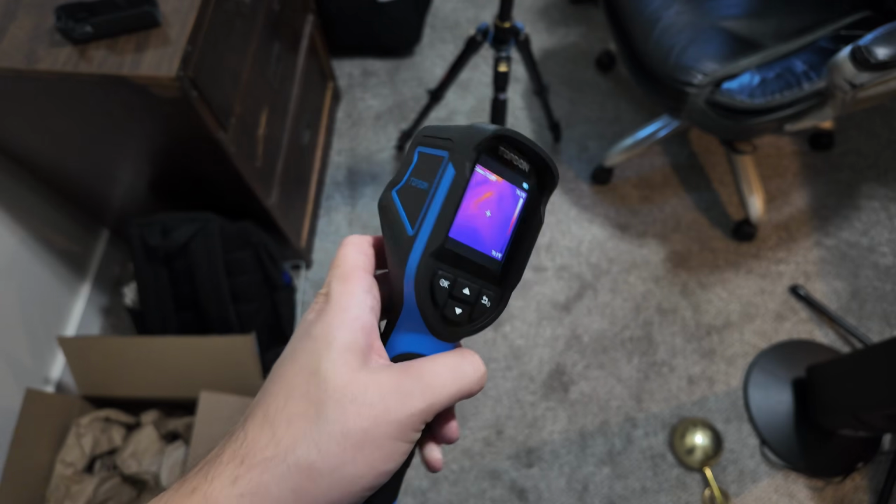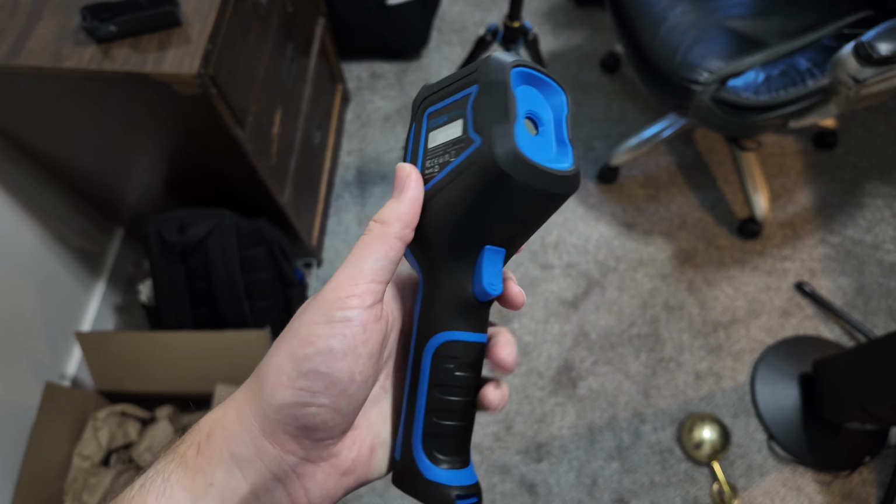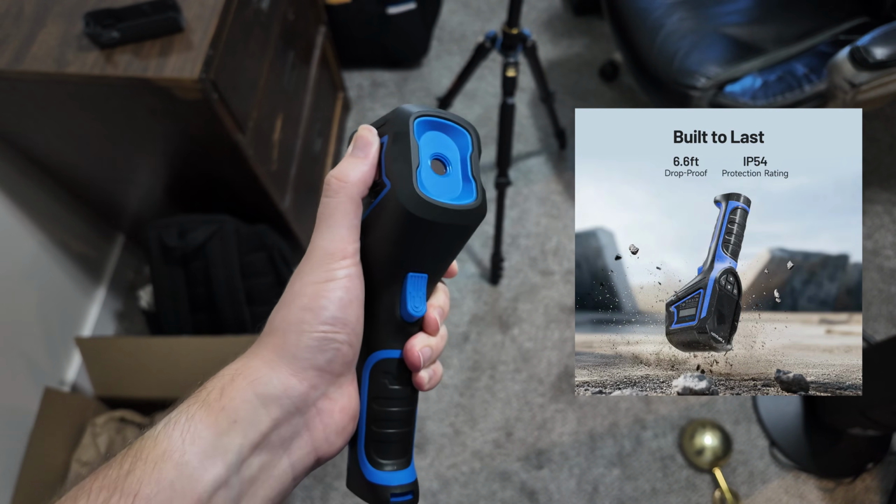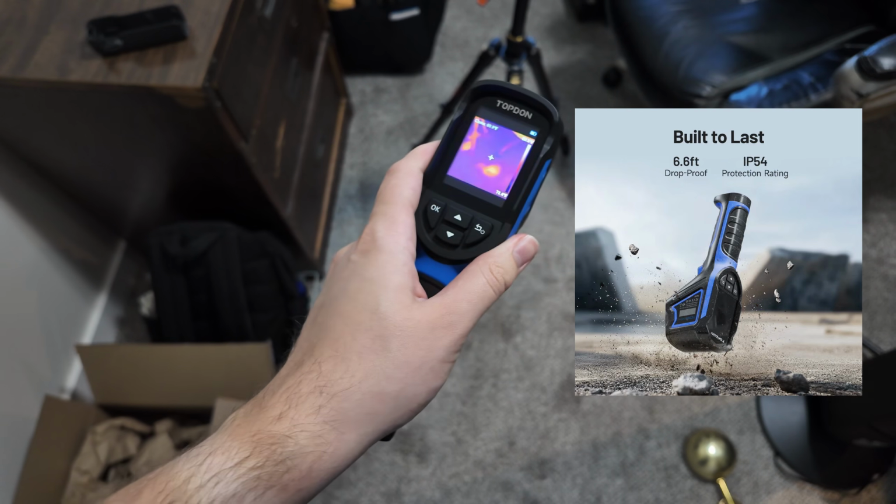Another thing worth mentioning is that this does not feel cheap. It is built out of plastic, but it doesn't really bend or warp if you put some pressure on it. So it feels pretty sturdy, so that's a good thing.